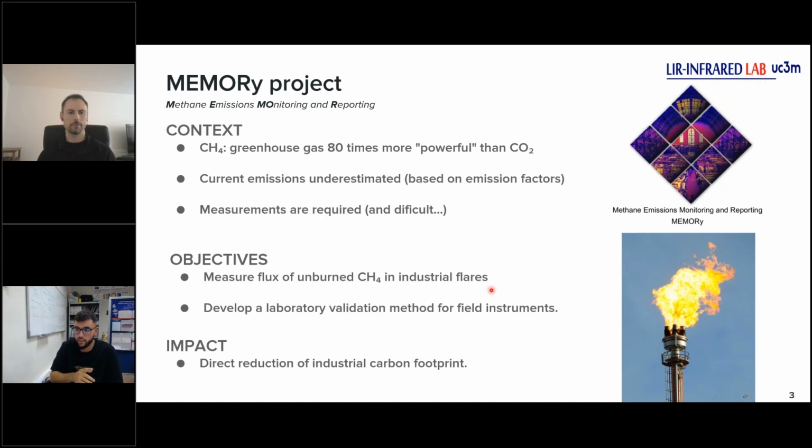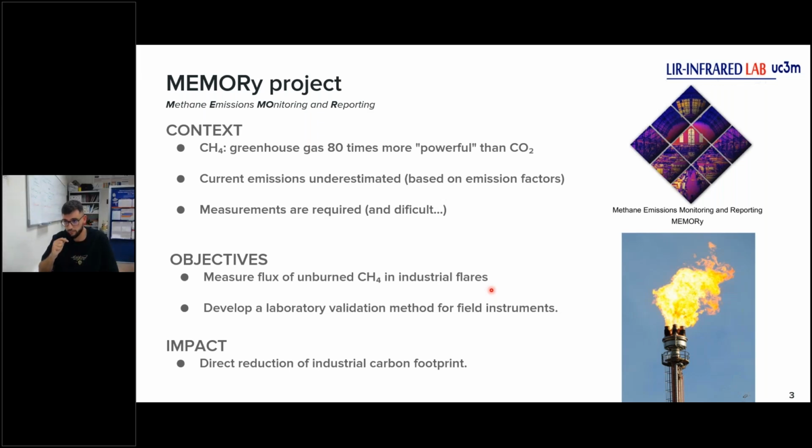The first one is that methane is a greenhouse gas that is about 80 times more powerful than carbon dioxide. The second one, methane emissions from industrial flares have often been underestimated, mainly because measurements were not taken directly in the field. And the last one, there is a clear need for reliable measurements of these emissions, but doing so in real-world conditions is very challenging due to technical limitations.